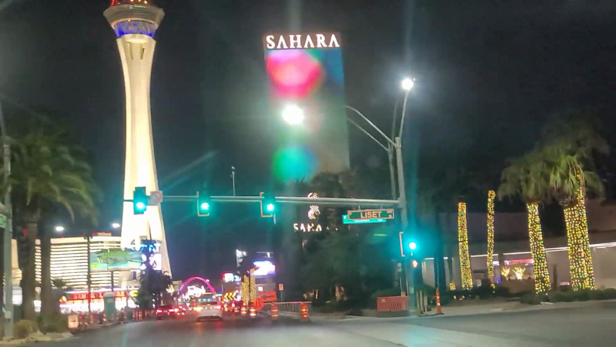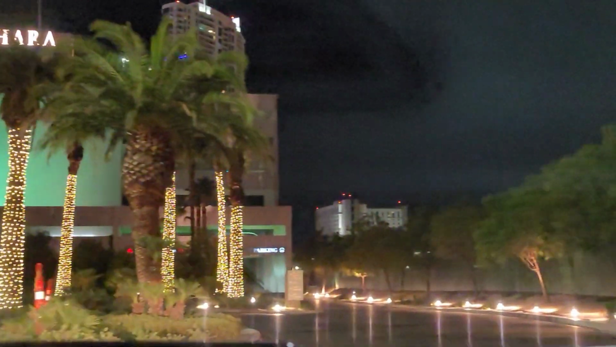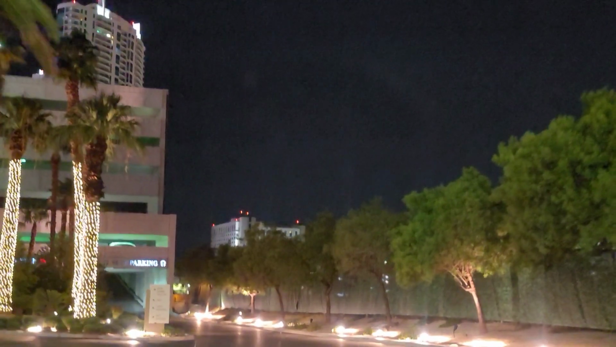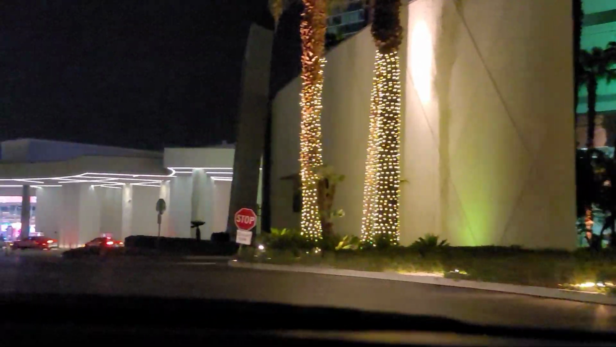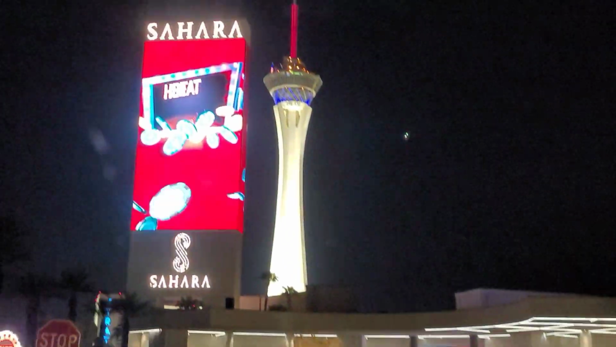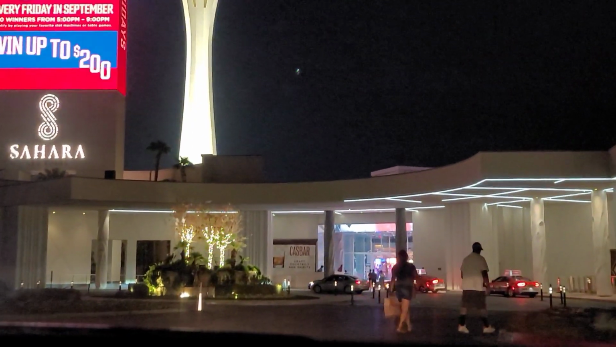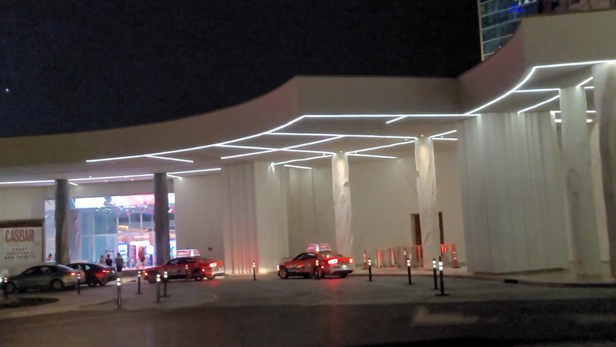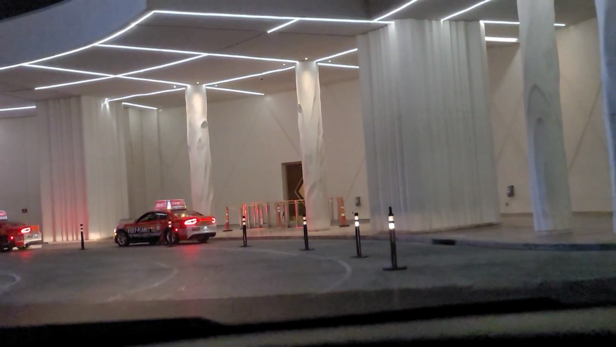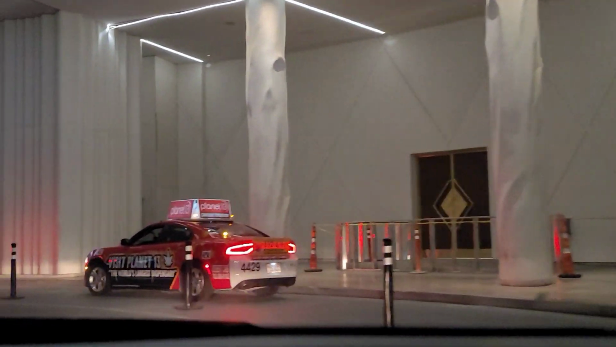Okay, guys, we are now turning into the, I was going to say SLS, but the Sahara. They do have free parking here. They're still doing a little remodeling inside, but I know that last time we passed through, I think it was last week or so, the gambling area was still pretty quiet. Not too much open inside.